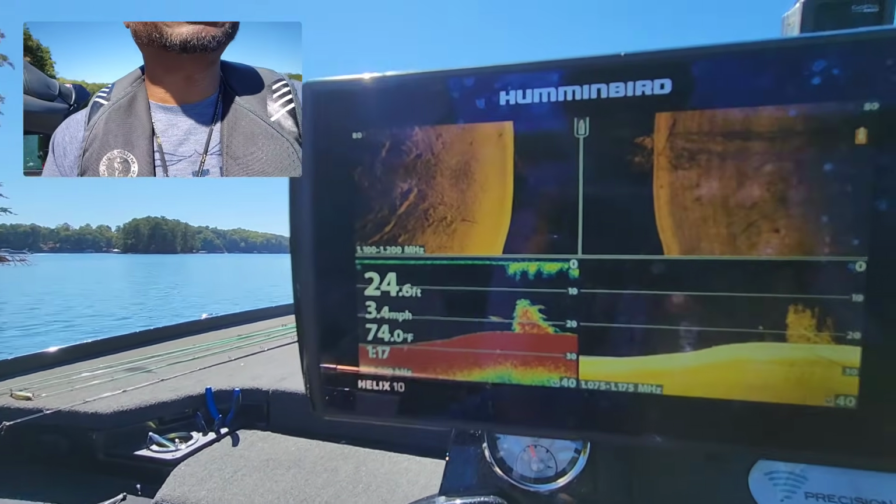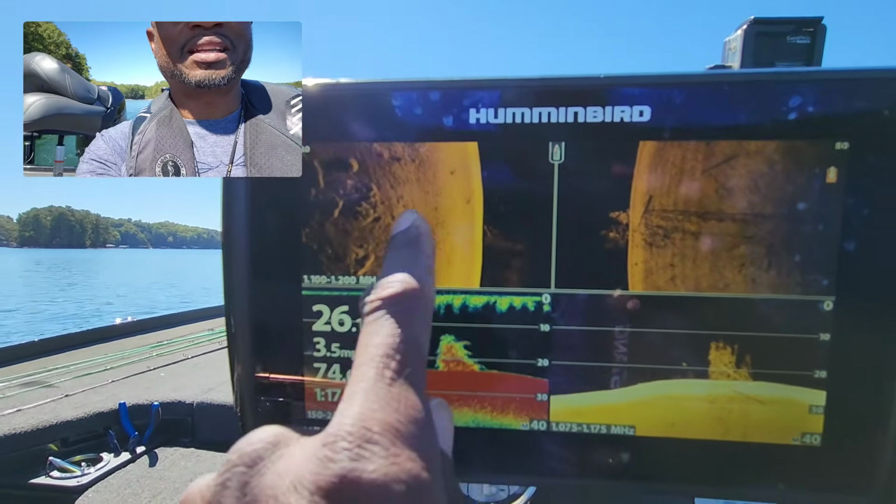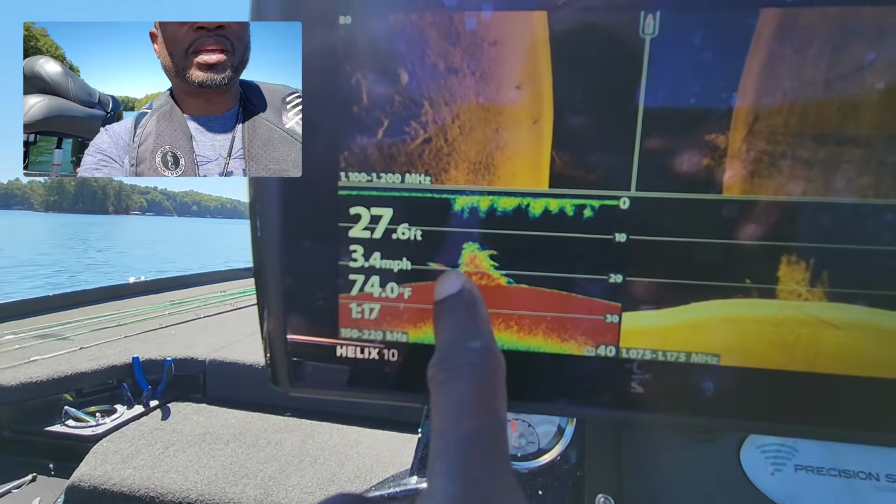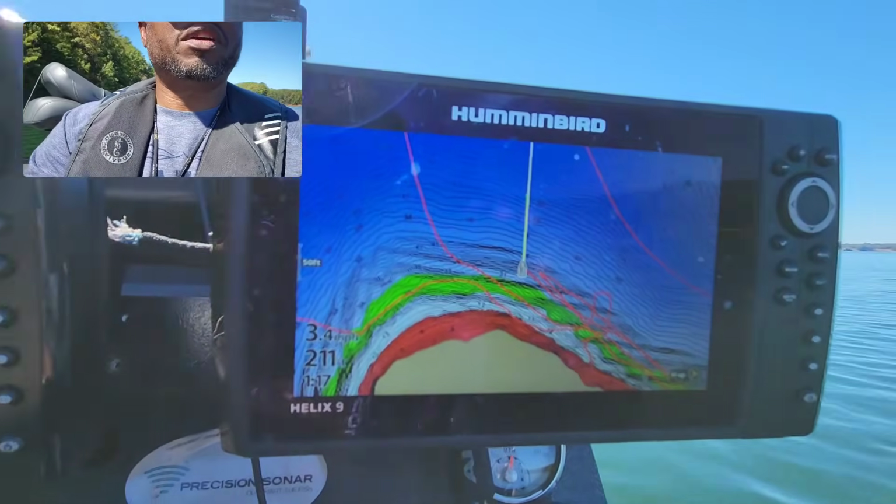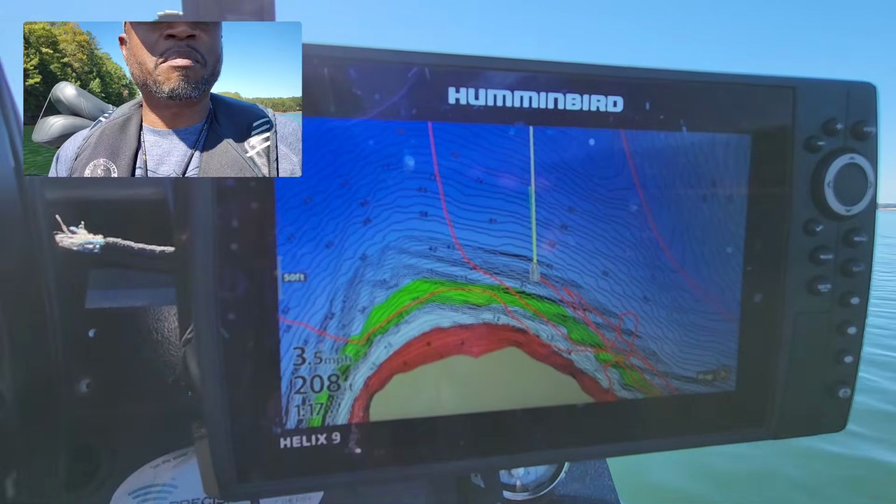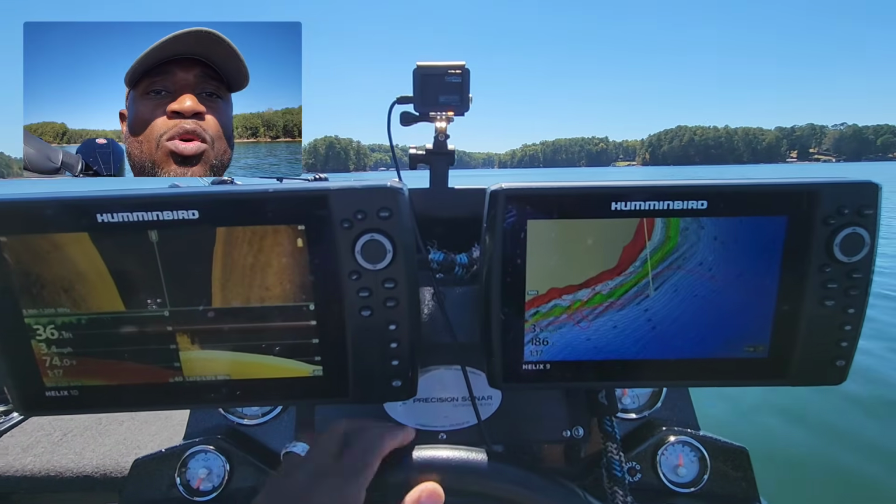All right, now check this out right here, guys. Sonar, down scan, side scan. Look at those rocks. Look at that brush pile. There's a big fish right there. You can see that same fish right here. See that dot? And now we have pretty much come all the way down to the end of that cove. So I'll just turn back around real quick, just so you guys can see how that cove looks.